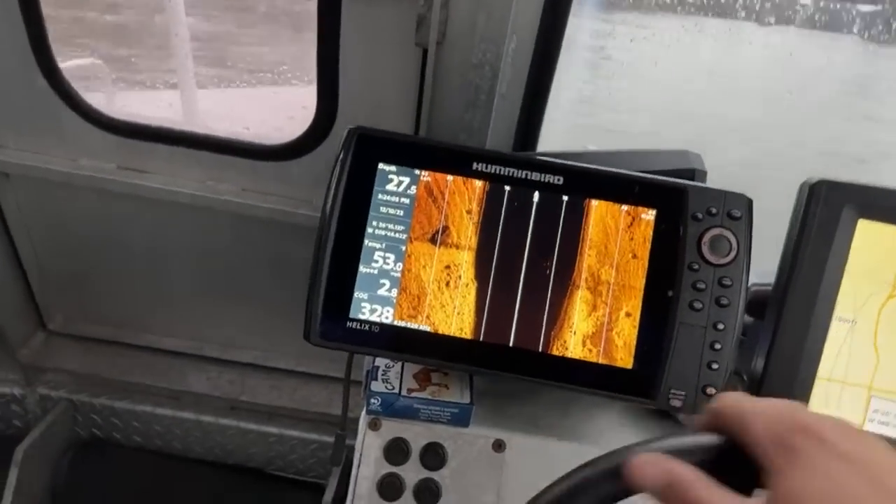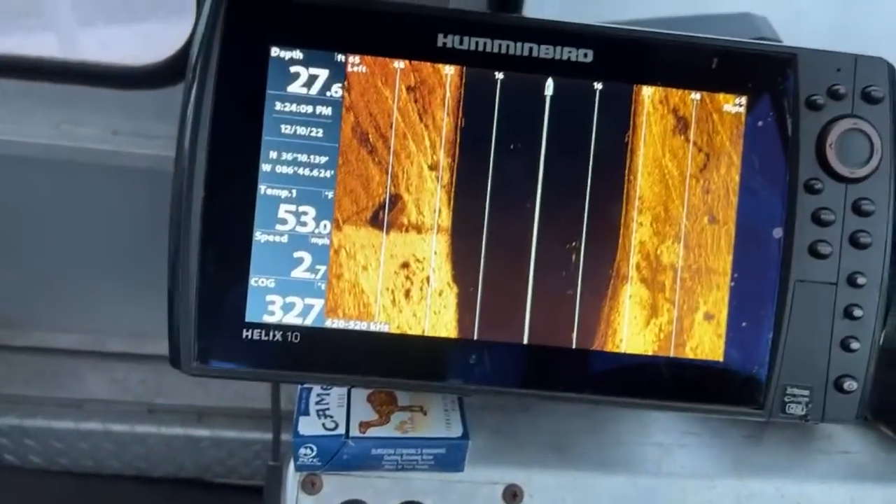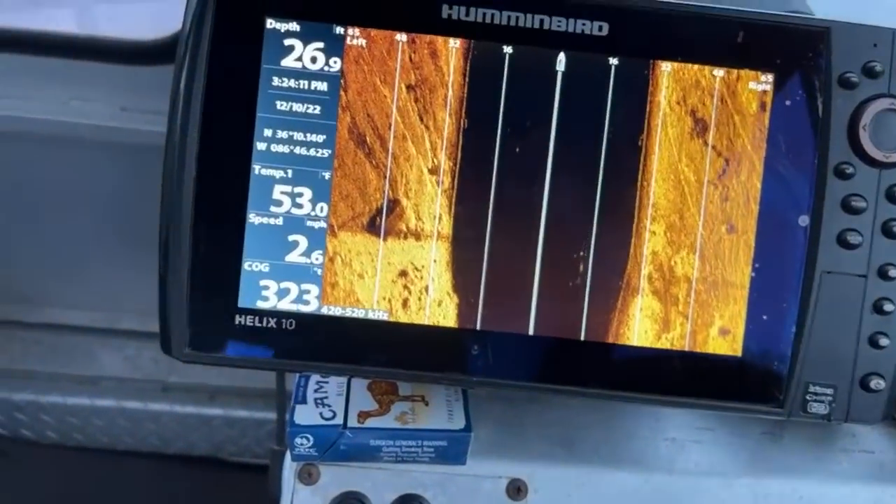Let me look. That could be a bridge block. We're going to come back on that.